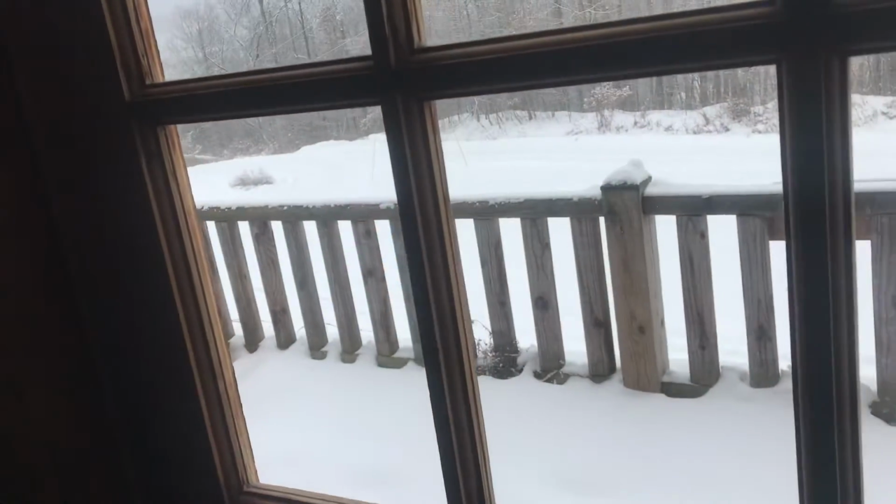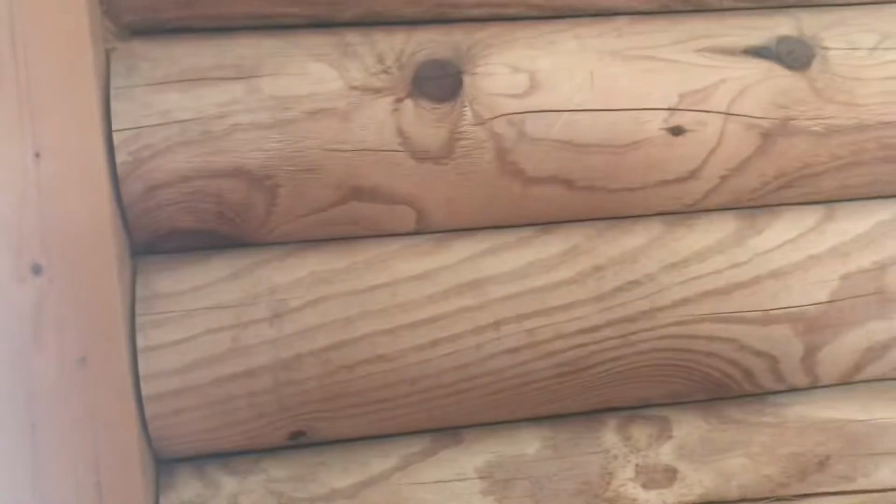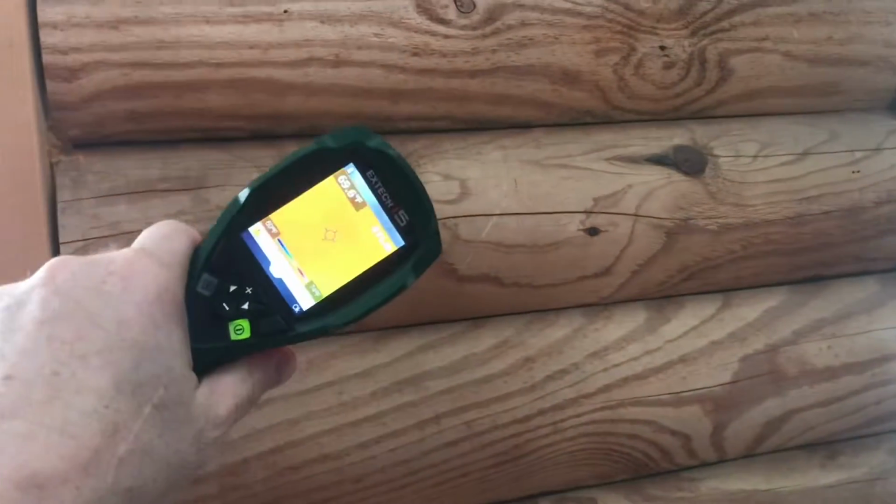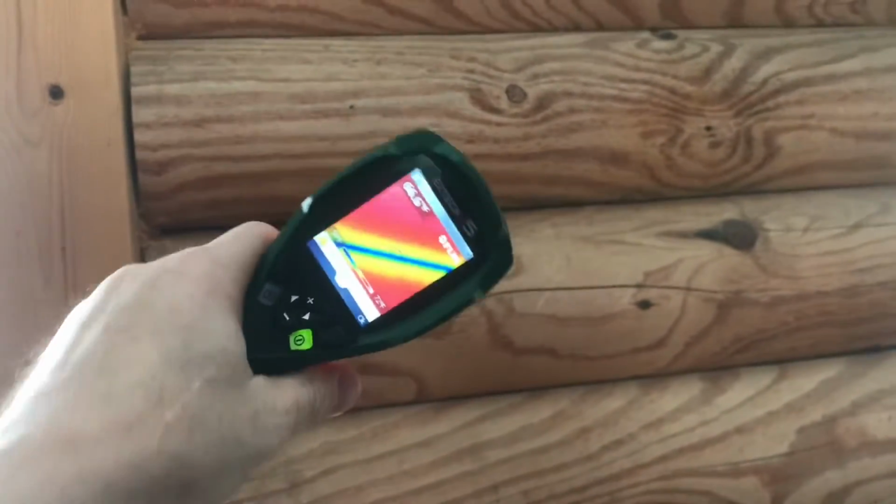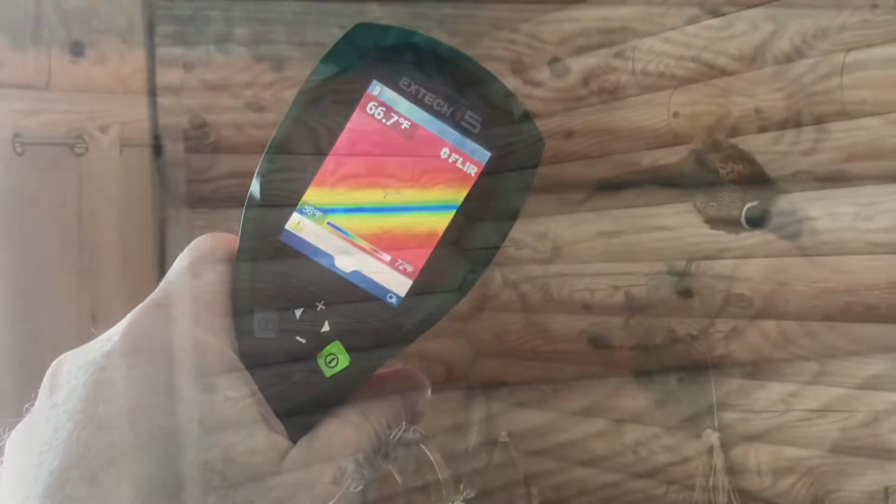Right now it's pretty cold. It's probably about 25 degrees Fahrenheit. Between the joints of the log, there's foam insulation in here, and if you take a look at it with a thermal camera, you can see the blue is colder. Now if you put your hand up to it, you can't feel the cold air, but you can see it with a thermal camera. Let's look at the difference.